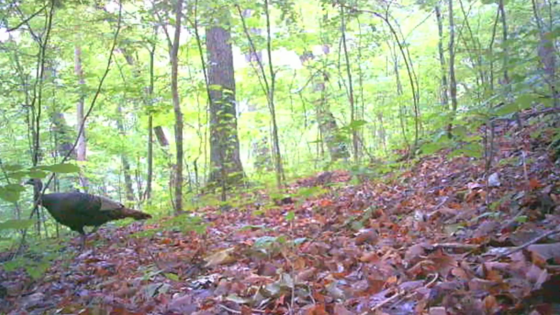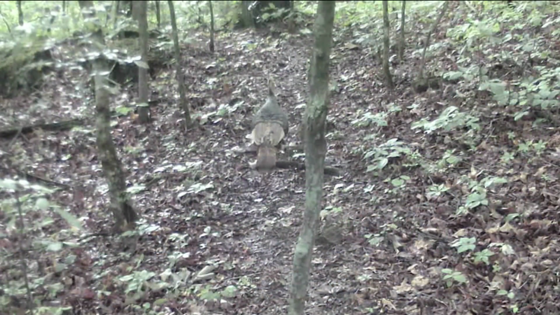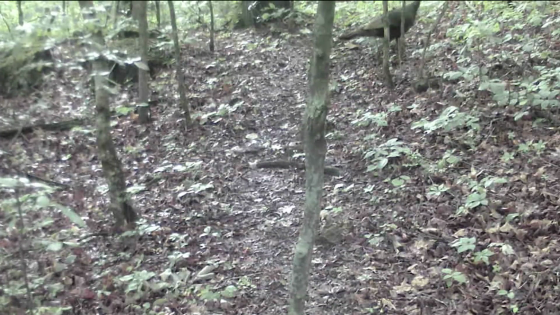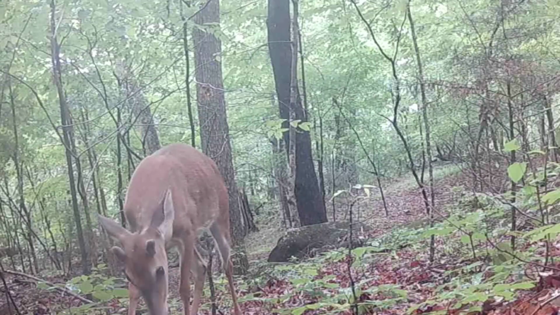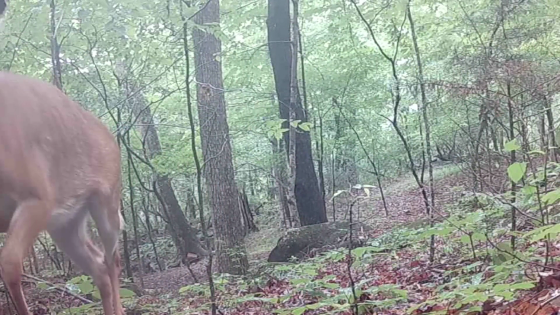And the turkey, they're still roaming around. I even seen a tom in the yard the other day. And they just come and go just like the deer do, browsing and feeding. Here a young buck coming up the ridge, growing him out.